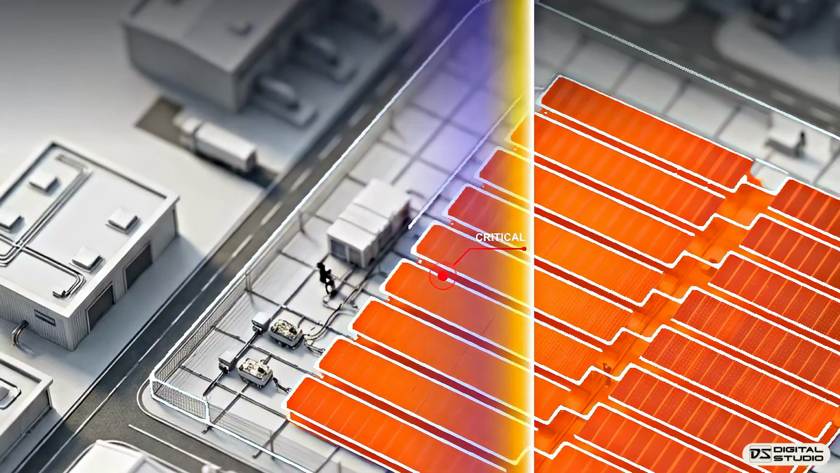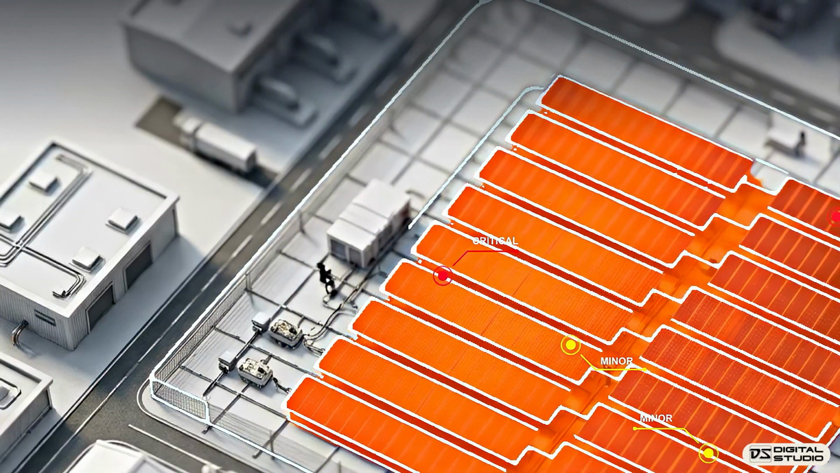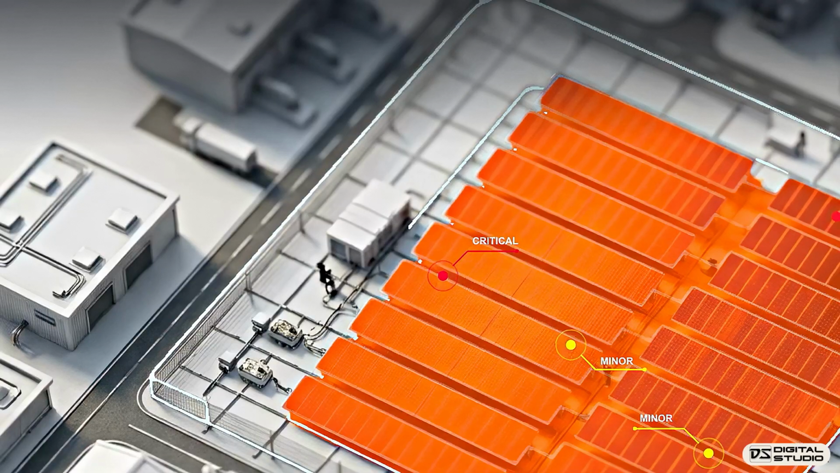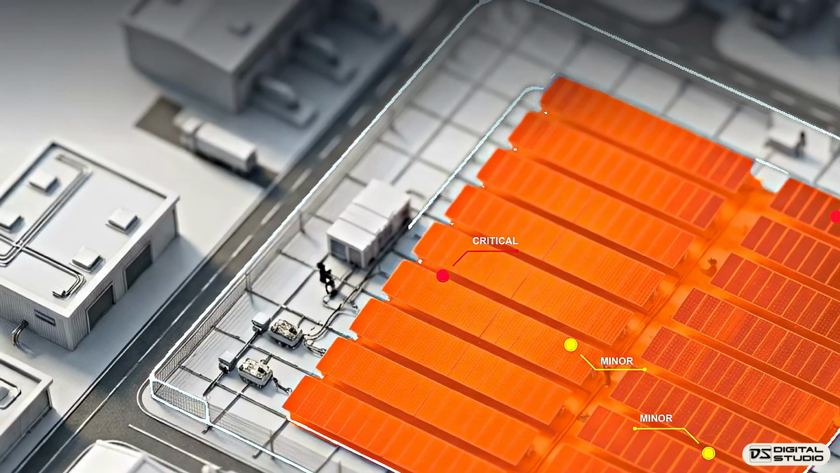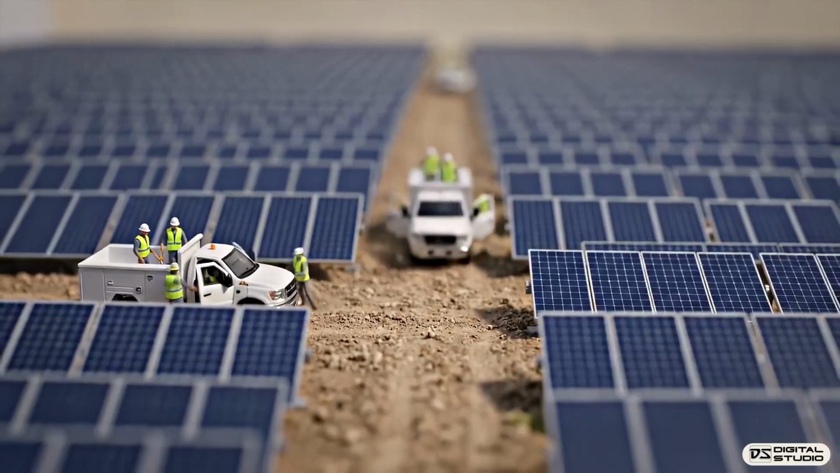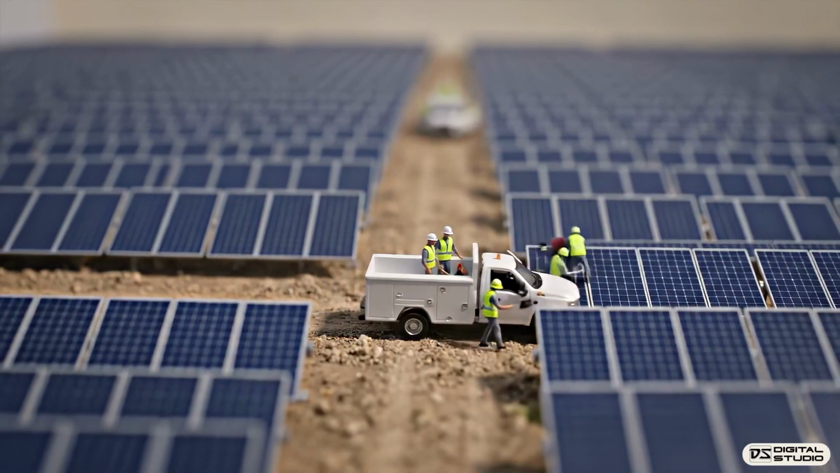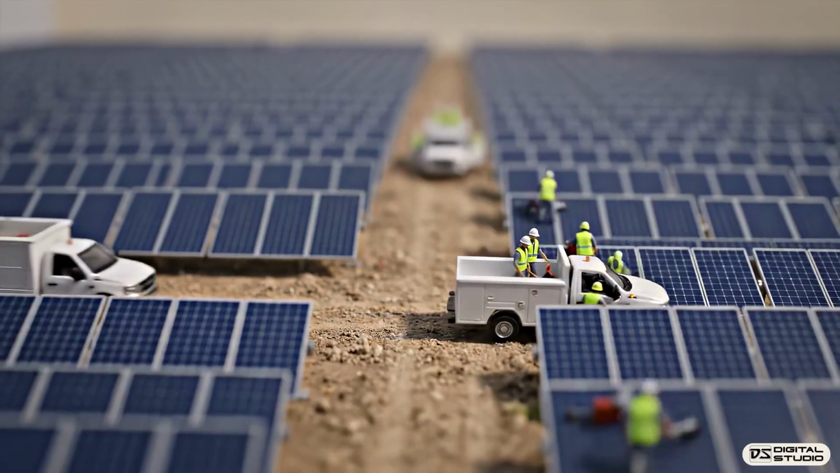Automated software analyzes the thermal map to pinpoint every defect. The system categorizes these faults, assigning strict priority levels, separating minor dust buildup from critical diode failures needing immediate attention. A diagnostic process that once required weeks of dangerous guesswork now generates a precise, geotagged hit list for maintenance teams in just 1 to 3 days.